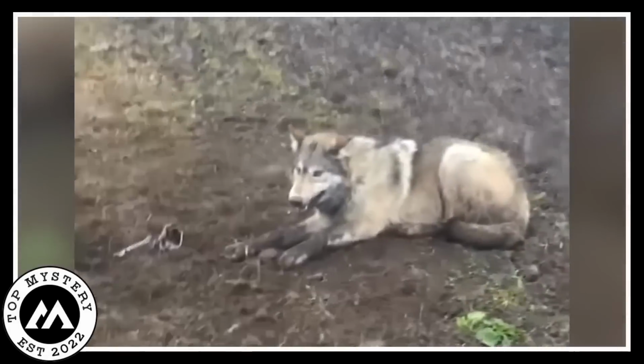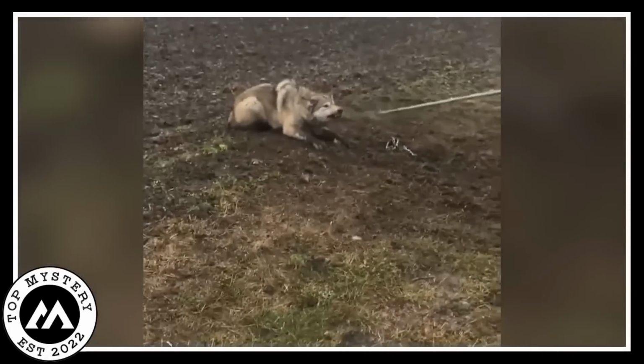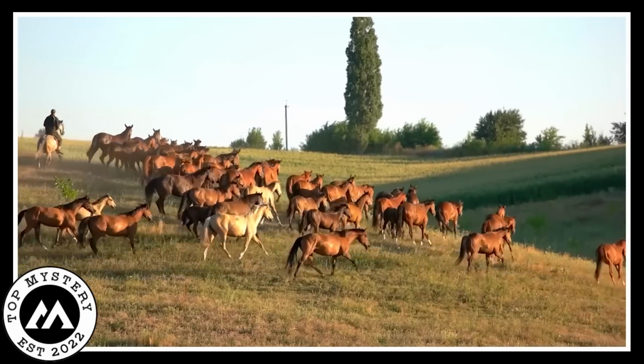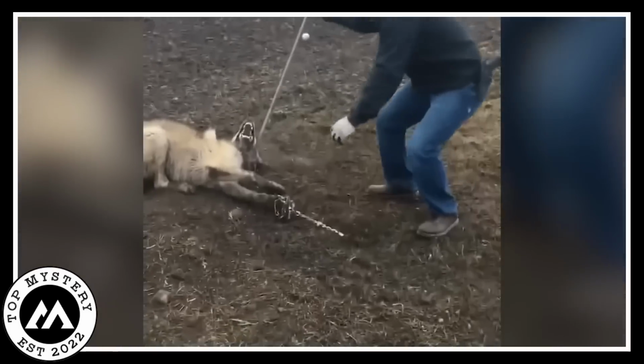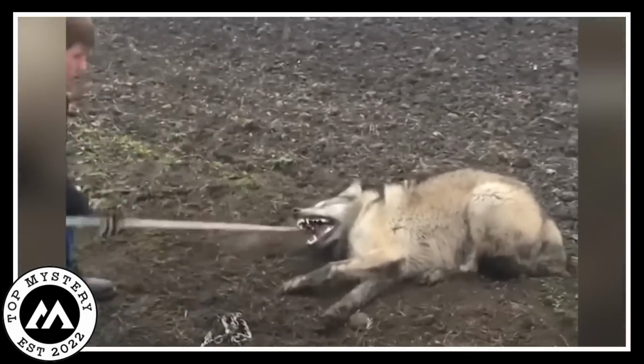Imagine being in his furry shoes, dealing with all that. It's tough to watch because you can feel the wolf's frustration. Nobody wants to see a wild animal like him getting caught up like that. Hopefully, someone steps in and helps the poor guy out. Nature is meant to be free and wild, right?